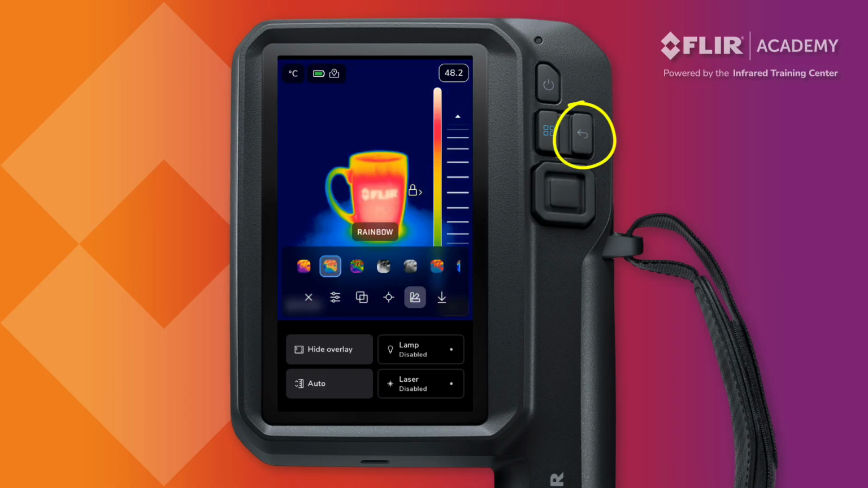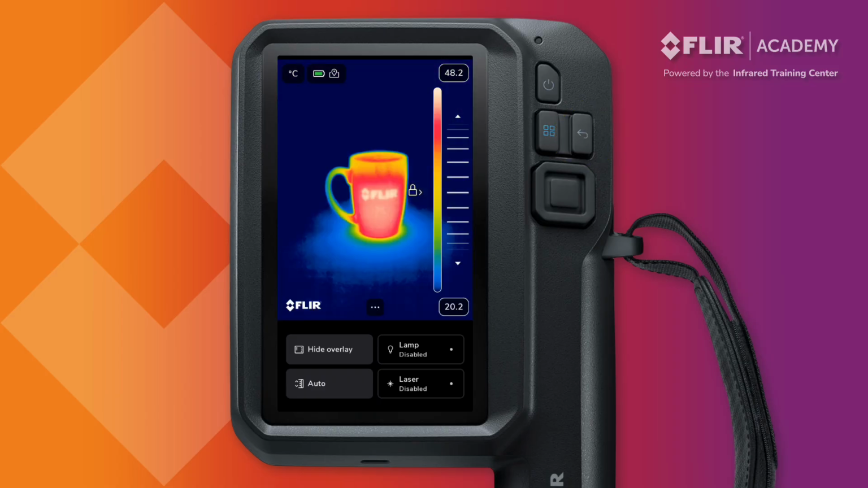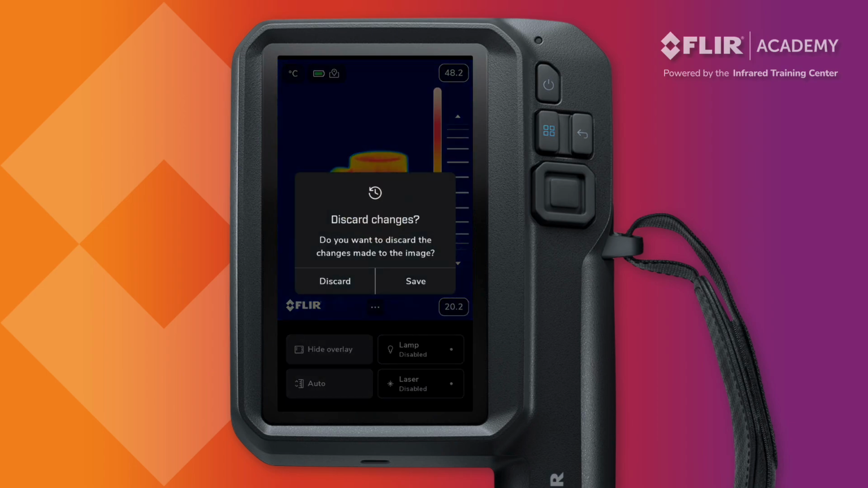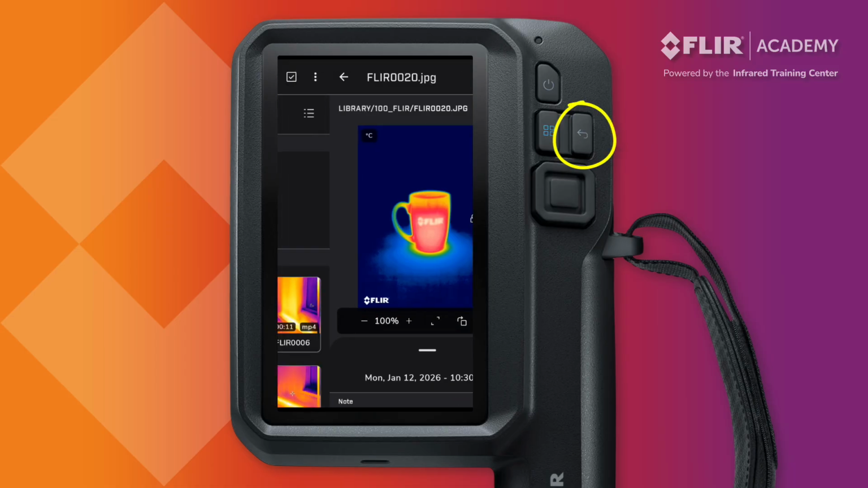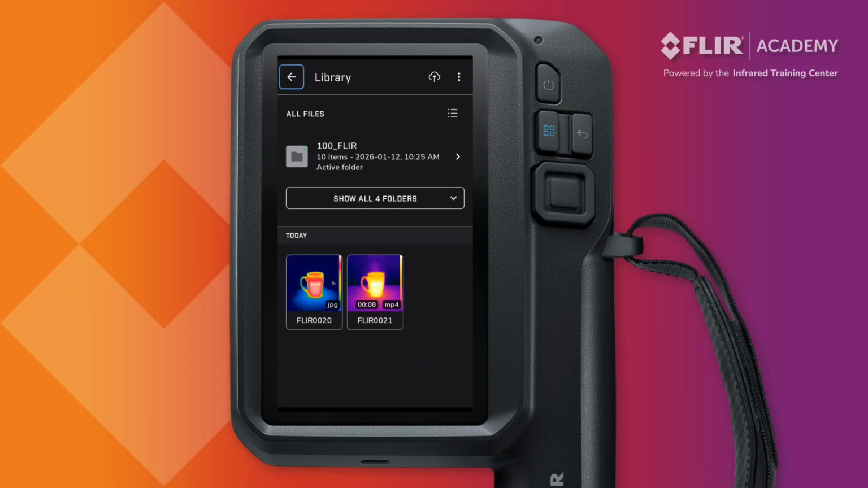Press the back button to exit the image editor. If any changes were made, operators will be prompted to either save or discard these. To return to the folder, press the back button again, and then once more to return to the main app menu.